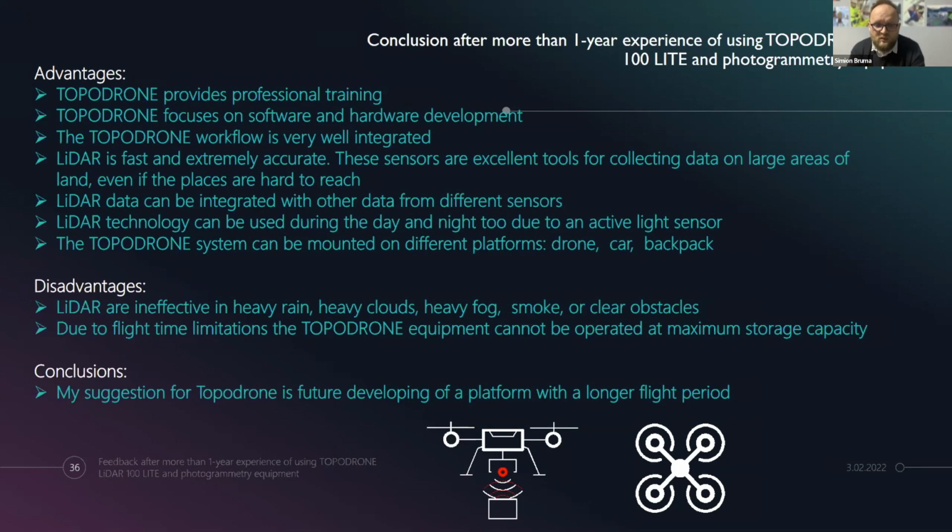Also, our data, which was collected with the LiDAR, we can combine with different sensors and the information you collect. Of course, the photogrammetry, also the classical methods, total station, GPS, and if you want to do bathymetry or different sensors you want.